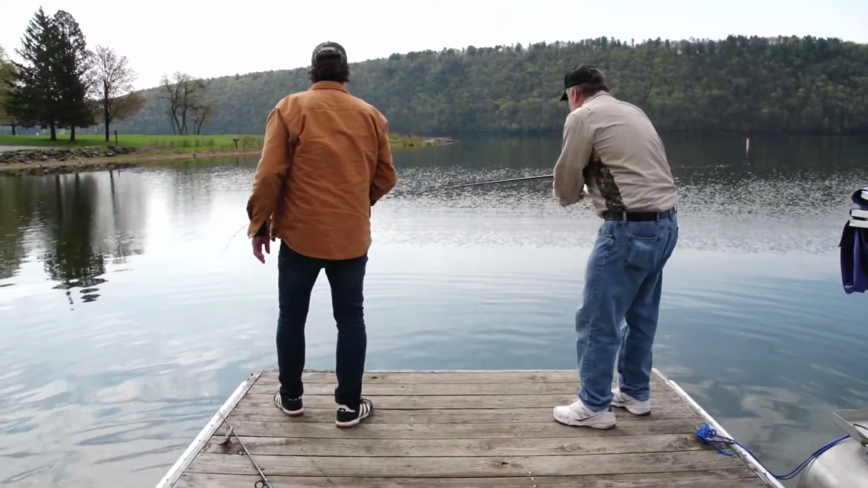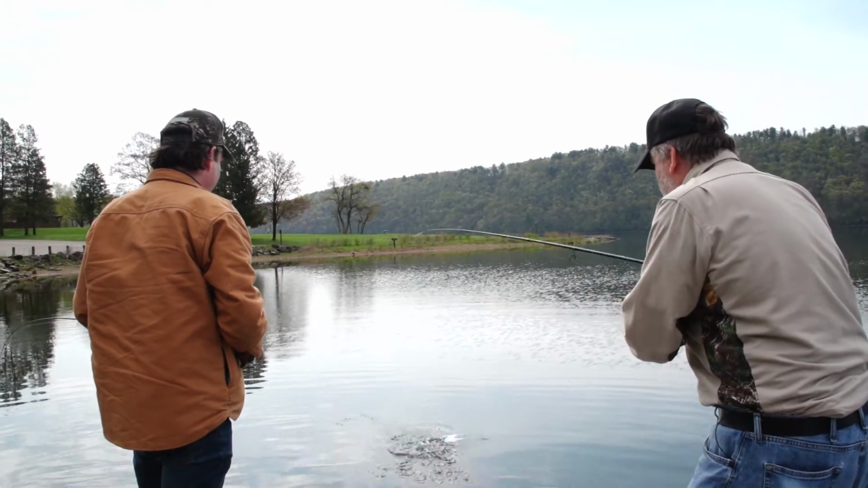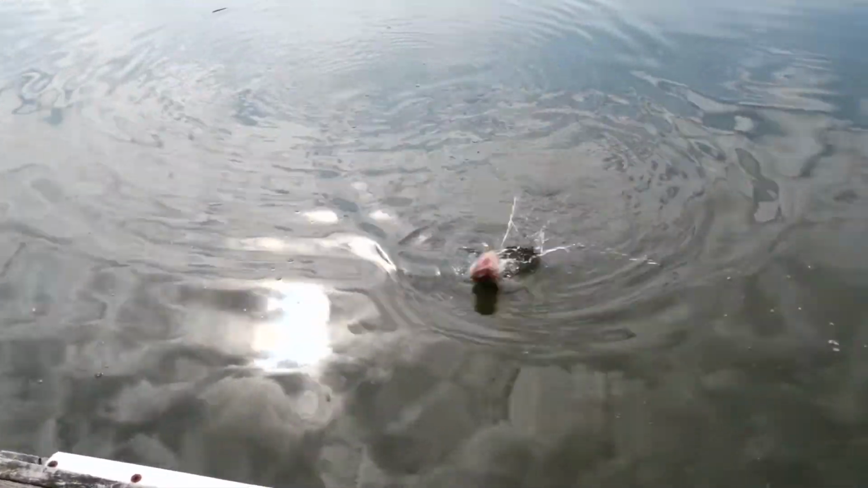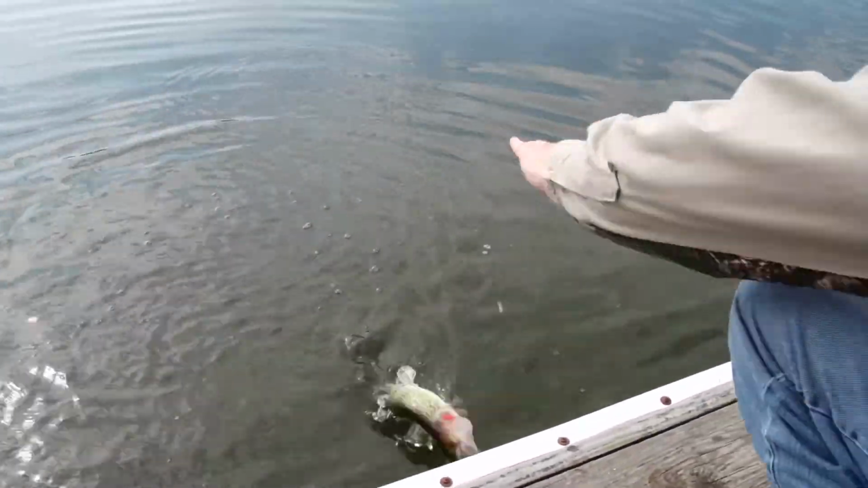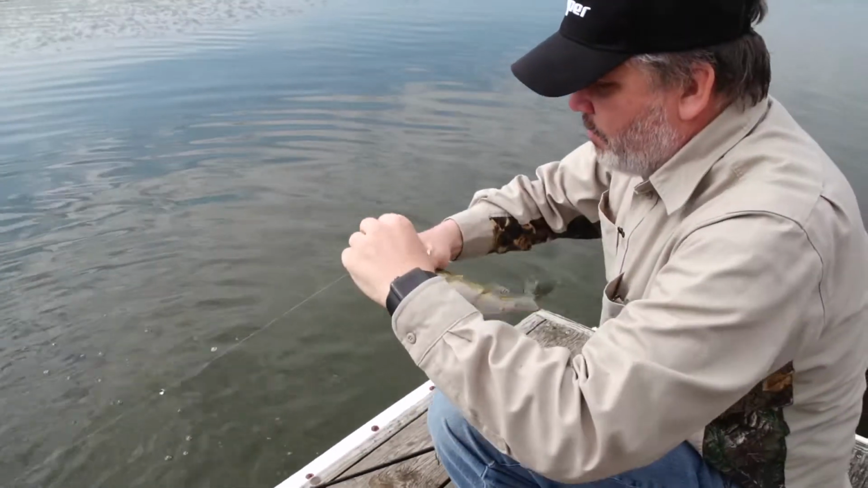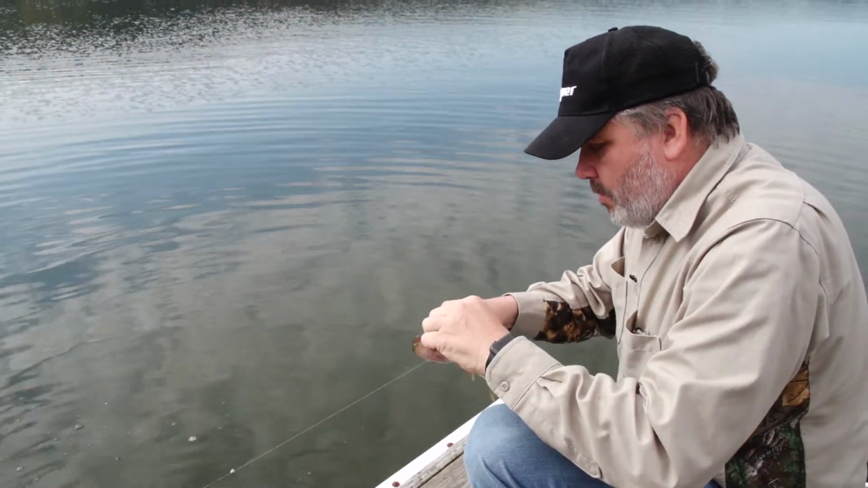We got something running here. We're going to find out in a second. Oh, there he is. Awesome. That's a bass. No, that's a pickerel. Nice pickerel. There we go. Oh yeah. I think we found the spots. Let's see if we can get him up here and take a little look. These guys get a little slimy, but well, he was hooked pretty good. He wasn't getting away.